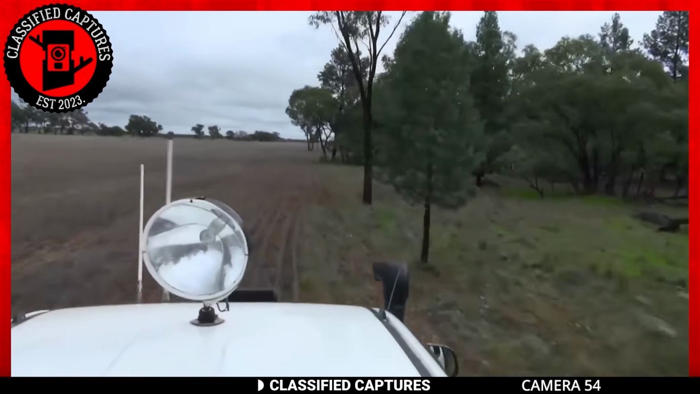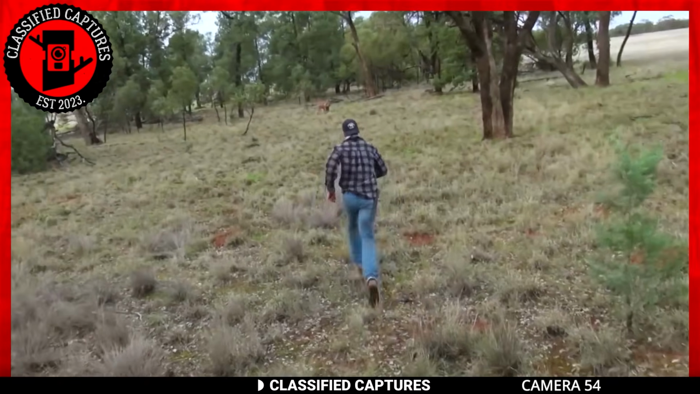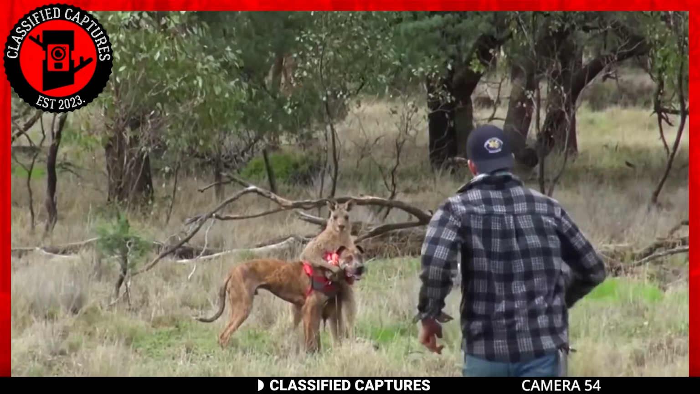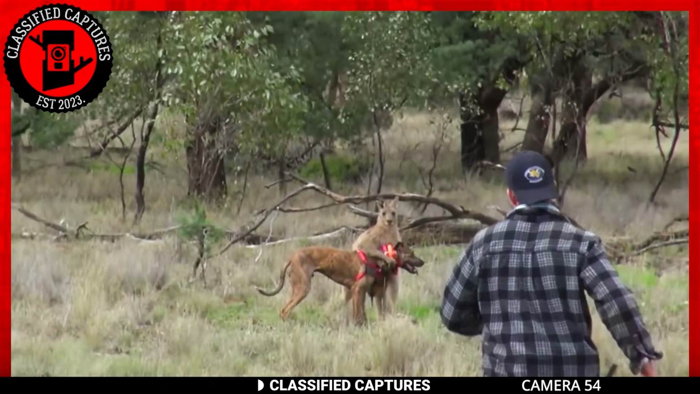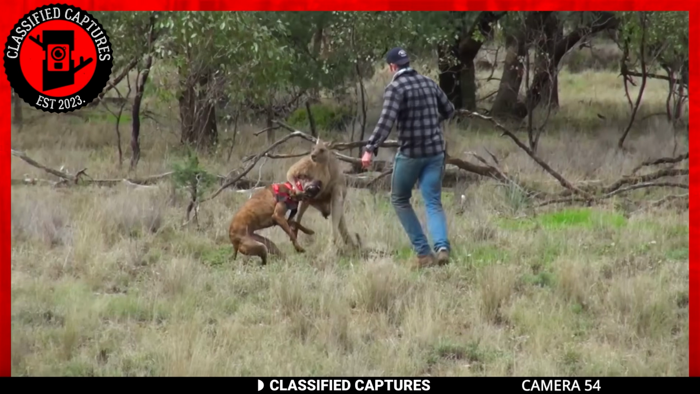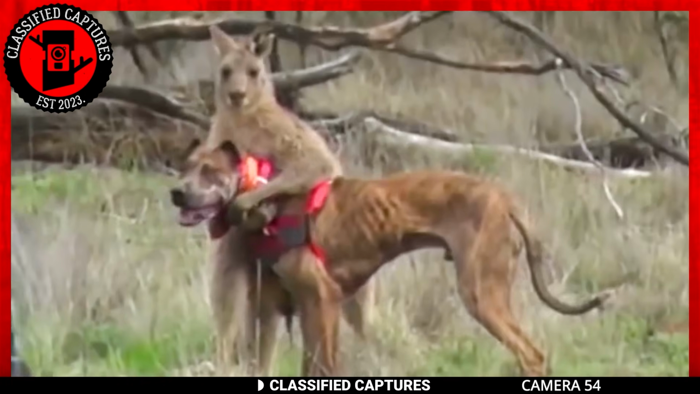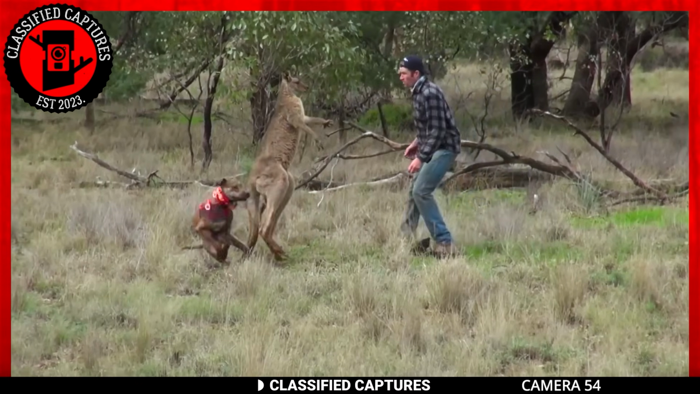Next, we have this footage, which is a favorite of mine. In the capture, we see a man rushing towards a kangaroo. At first glance, it looks like the kangaroo is only having fun with the dog. But if you know anything about kangaroos, you know that it's got the dog in a headlock and the dog's life is in danger. The handler of the dog knew this and runs toward the kangaroo.